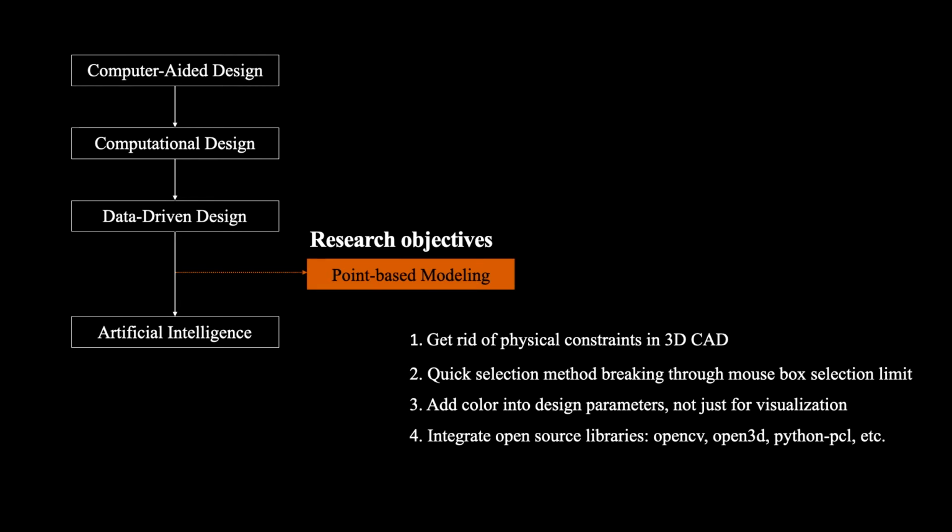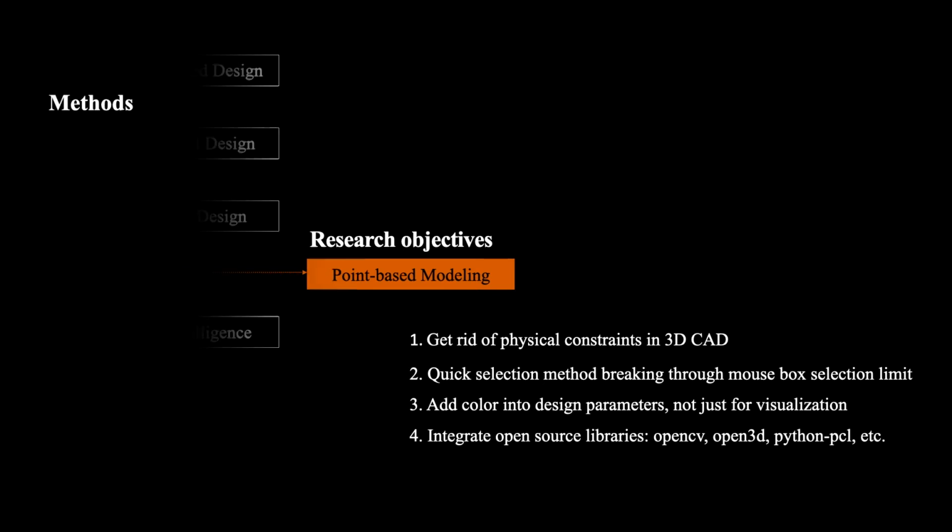And at the same time, we combine computer vision technology to change the role of colors in computer-aided design, from only displaying materials to a database that can drive design development. Finally, we also combine common point cloud open source libraries such as PCL, Open3D, and XApp to enhance the accuracy of point cloud analysis and selection.